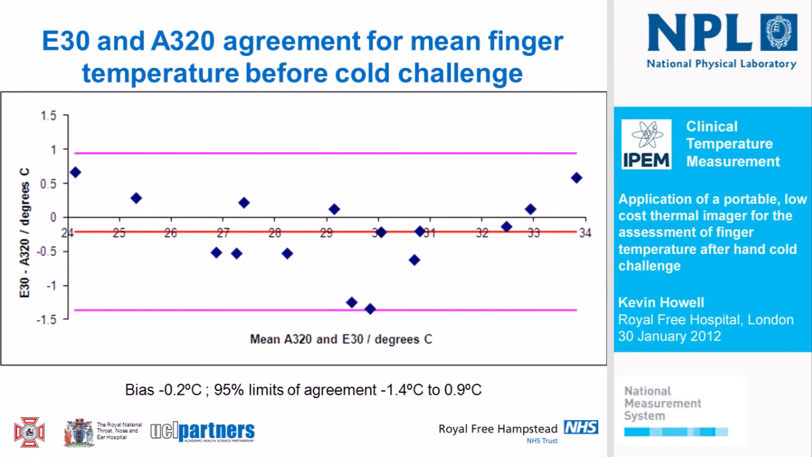And if we again use Bland-Altman plots to look at our results, this is now comparing the E30 and A320. We've got the mean of the A320 and E30 readings on the x-axis, and the difference between them on the y-axis. This is first of all looking at agreement between the 2 cameras for mean finger temperature before cold challenge. You can see here we've got a bias of minus 0.2 degrees Celsius, so the A320 overreads the E30 by about 0.2 degrees Celsius. And we have limits of agreement running from minus 1.4 degrees Celsius to plus 0.9.